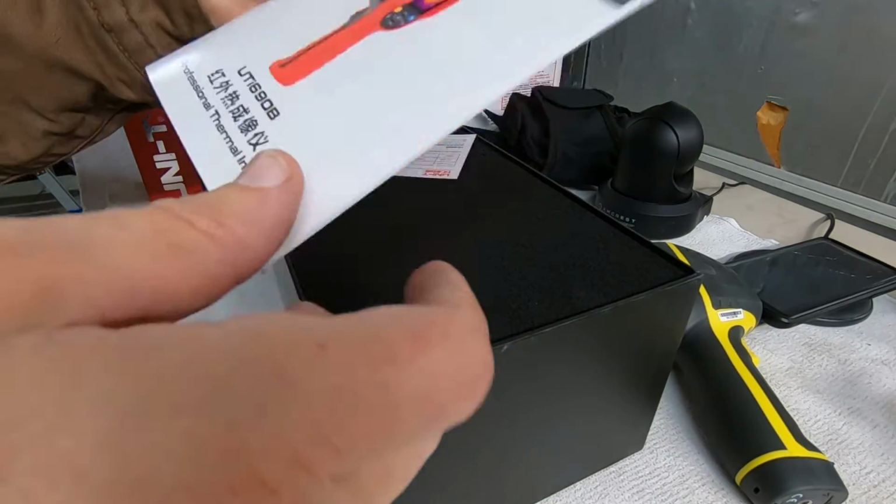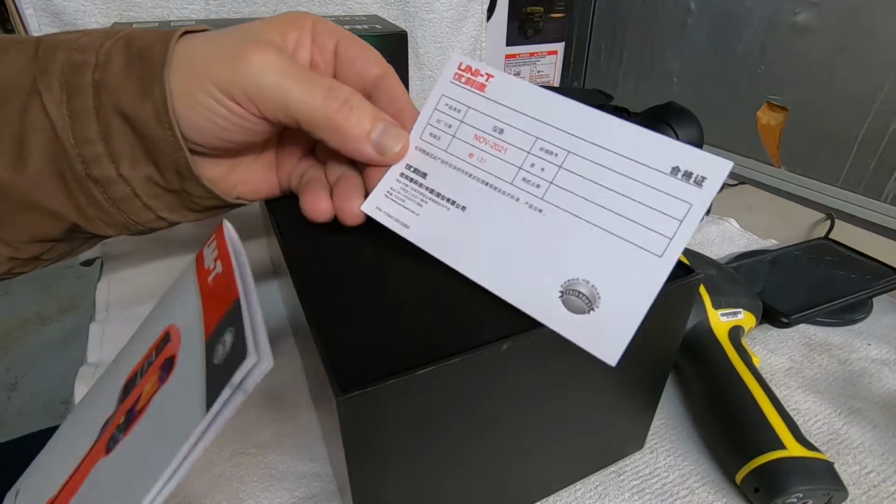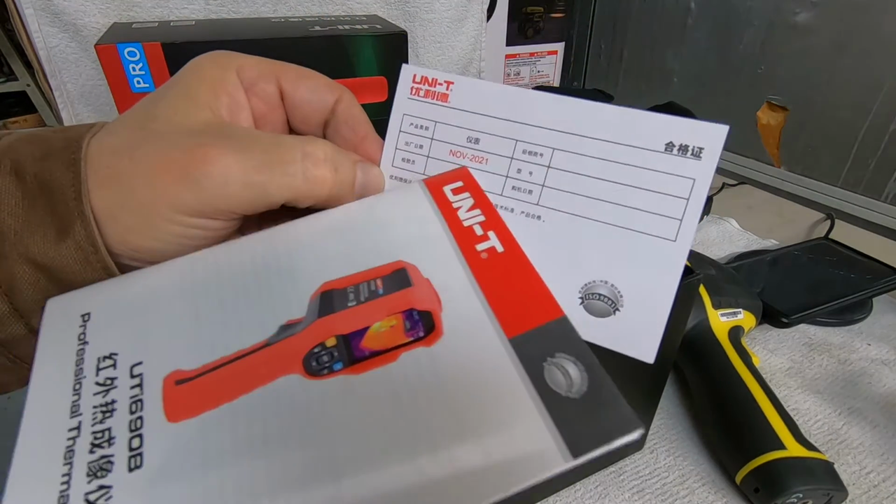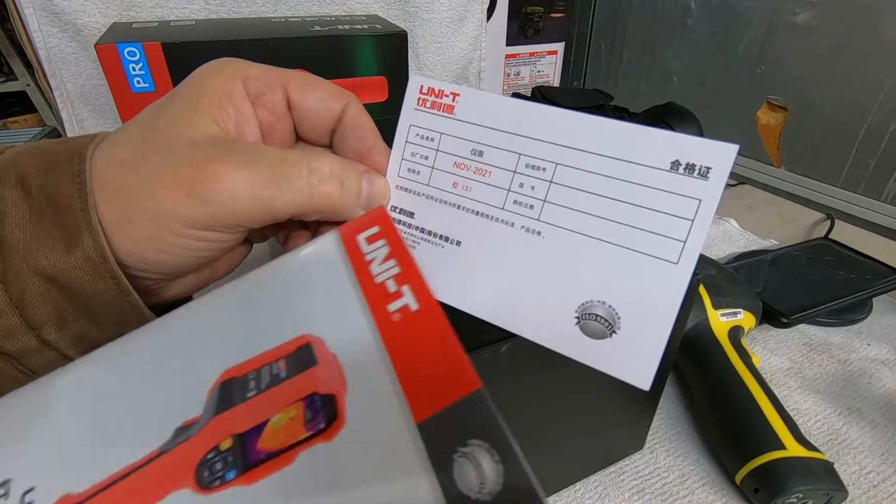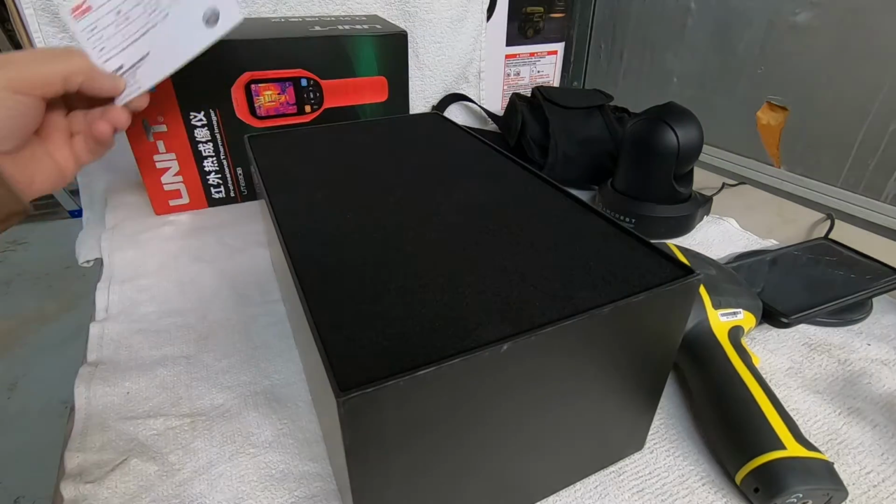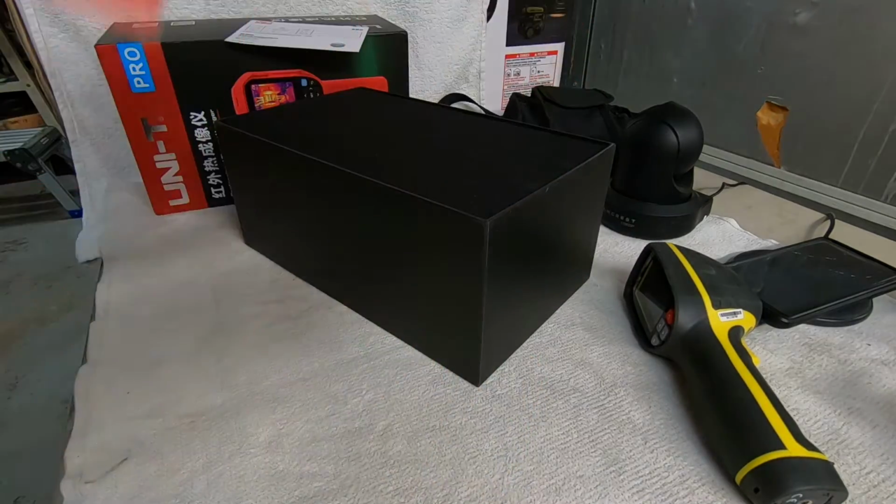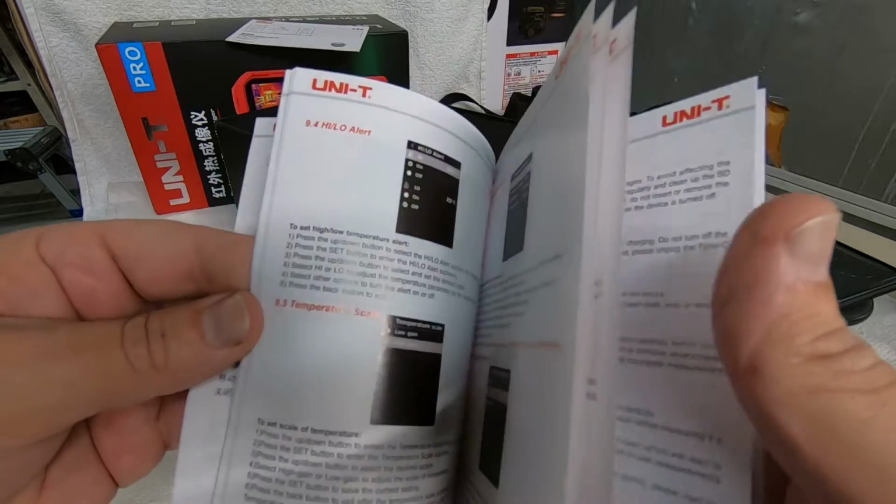Let's come with a nice manual. This has got a card. It's all in Chinese, except for this little bit right here that says November 2021. So I'm assuming that's when it was made. Now the manual's not bad. Of course, the first half of it is in Chinese, but the second half is all in English.